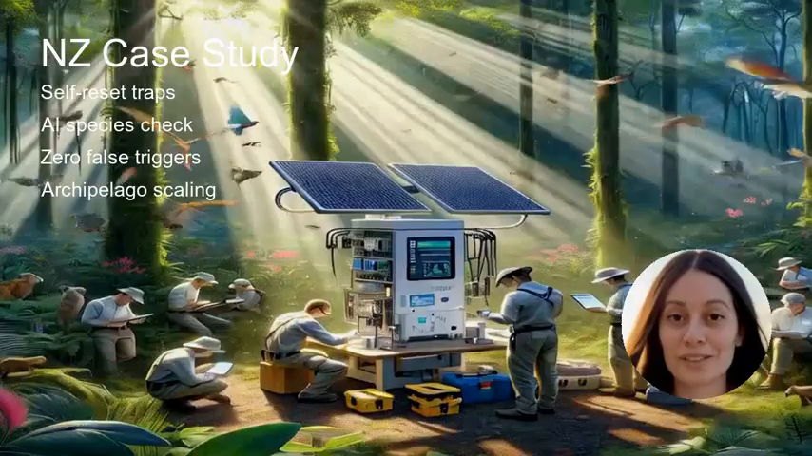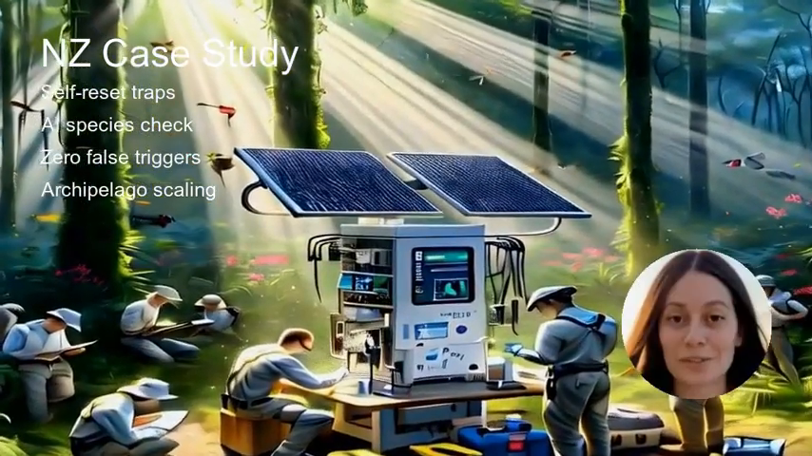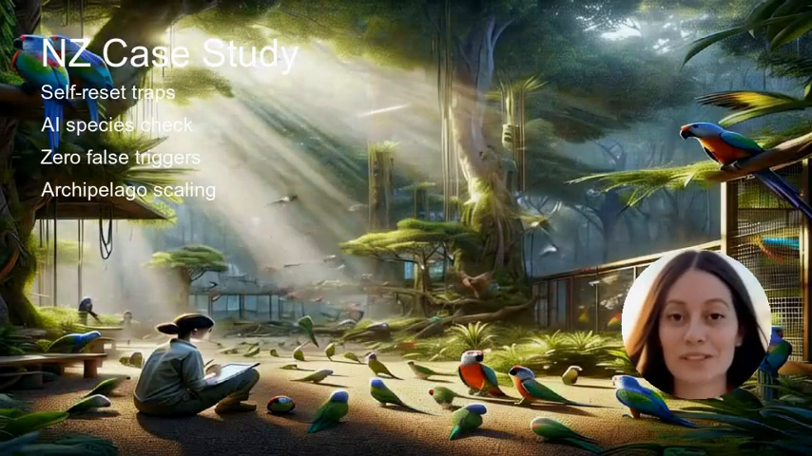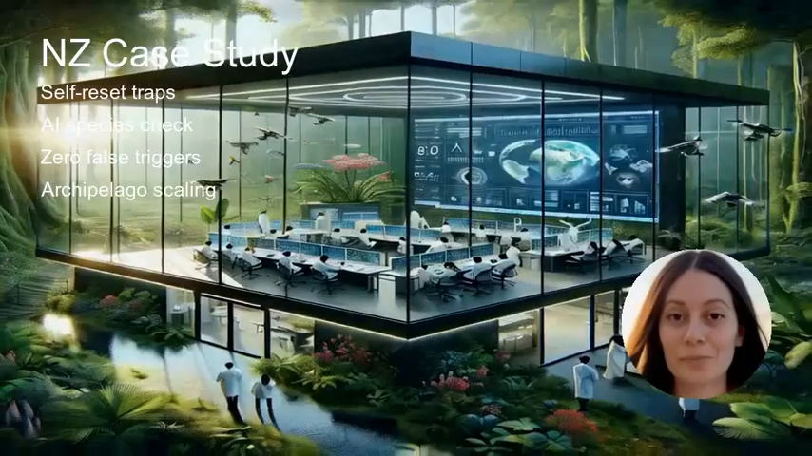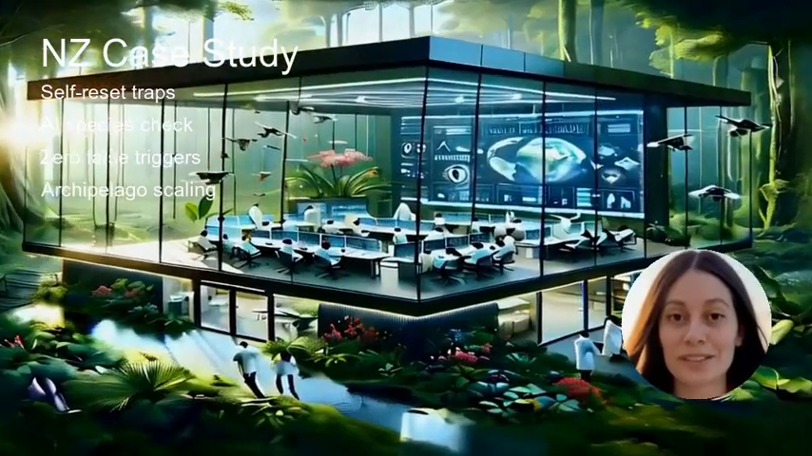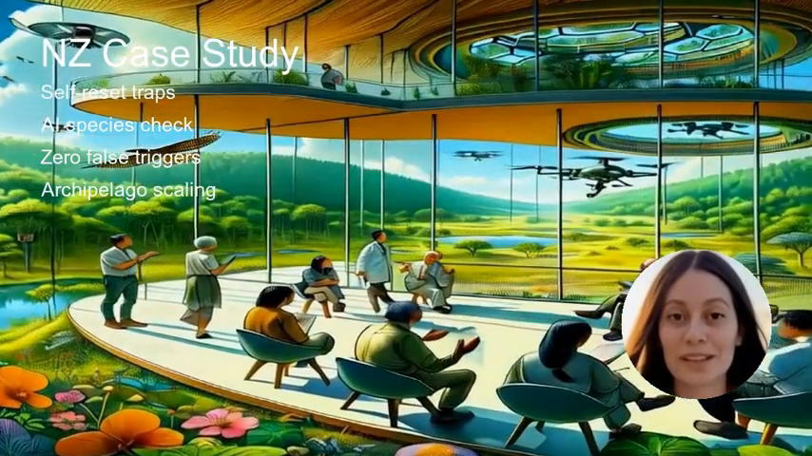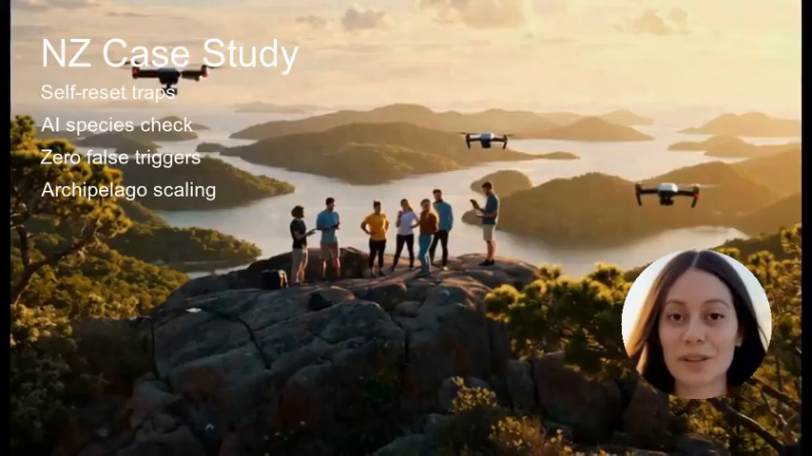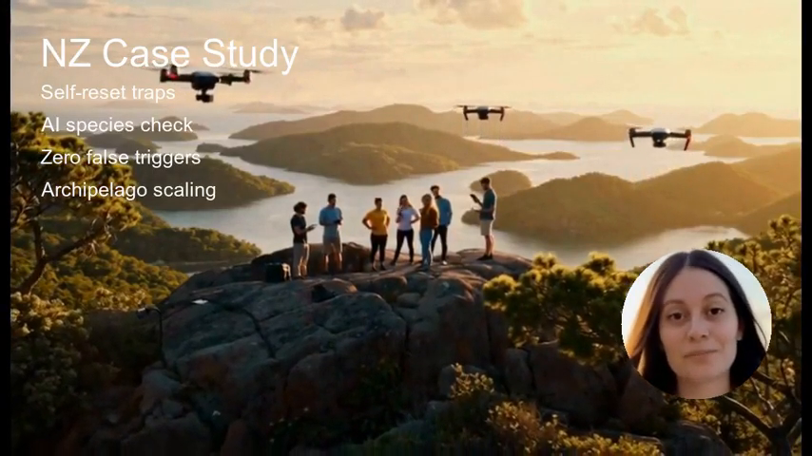This means devices can be left in the field without constant human check-ins. Engineers even tested their prototypes in Kea parrot enclosures to confirm zero false triggers across thousands of interactions, an eyebrow-raising success. Such precision is revolutionary. It conserves bait, reduces bycatch, and builds public confidence that control methods are selective. Imagine scaling that out across an archipelago. The cumulative impact could be transformative.